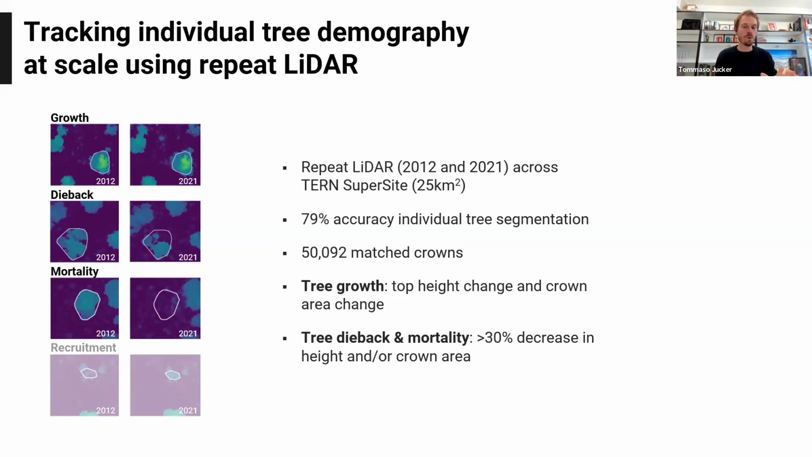I'm not going to show the recruitment data today because it's still slightly work in progress, and also from a time perspective. And then just a few overview metrics of what we've done and how well it's worked. So again, we have this site, which is about 25 square kilometers. We're working across it, and we have about 50,000 matched trees with a reasonably good accuracy of the segmentation. And we're tracking, from a growth perspective, two things.